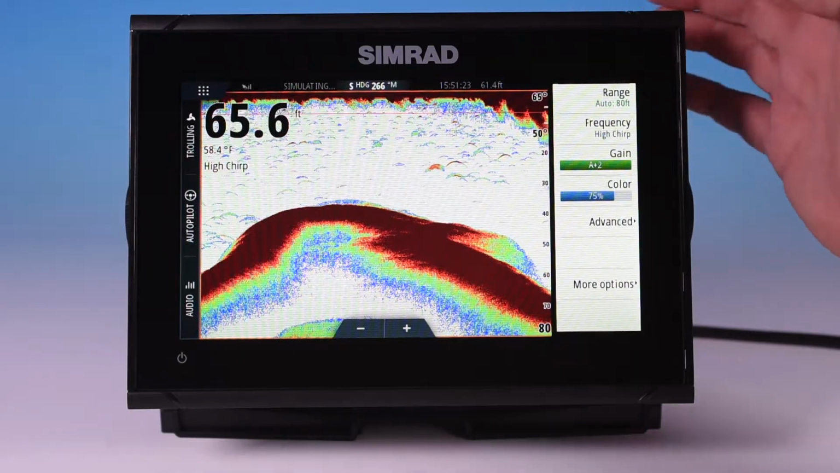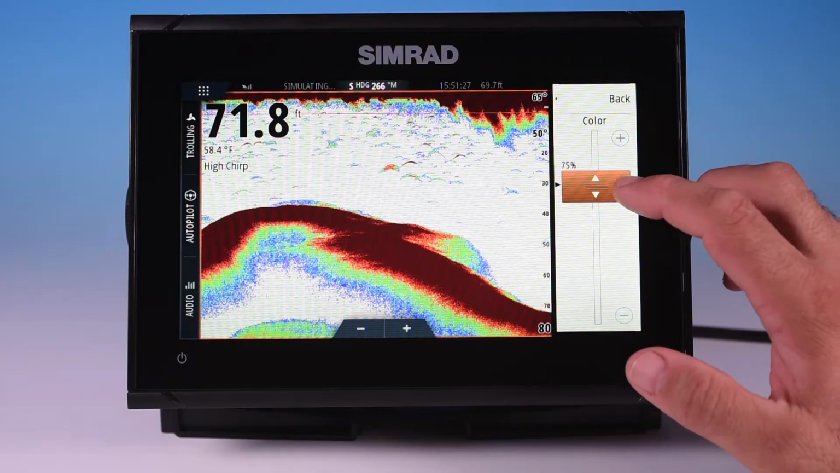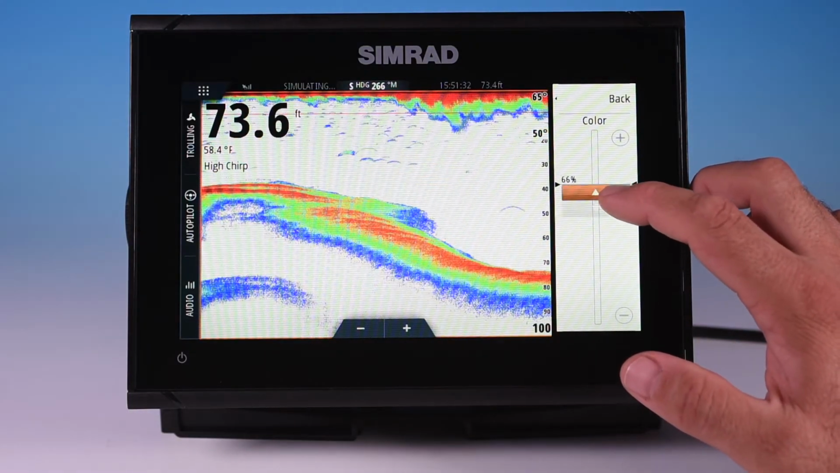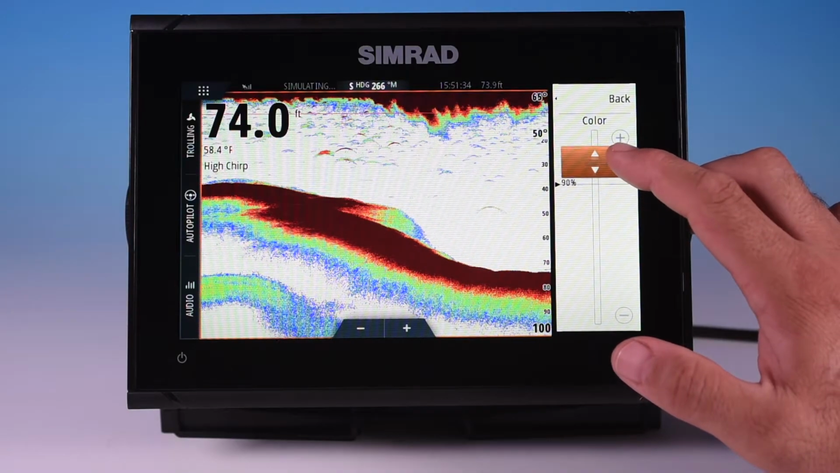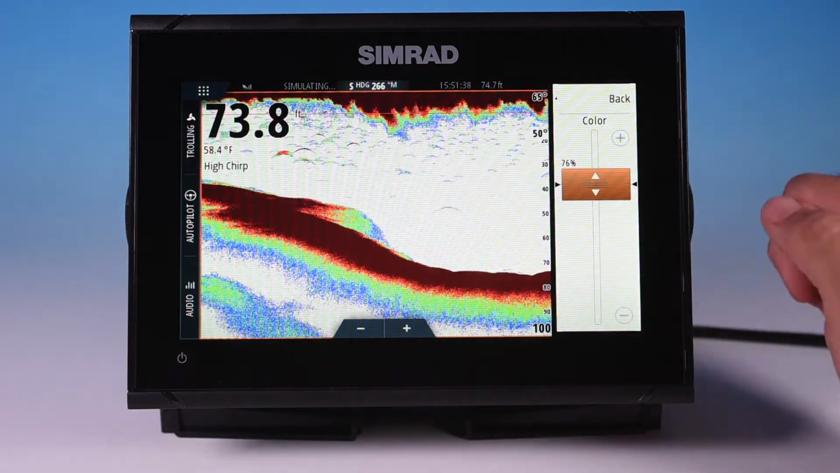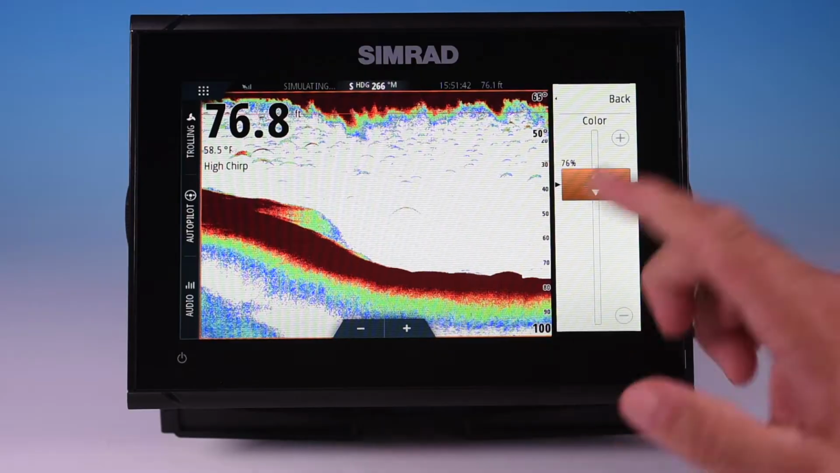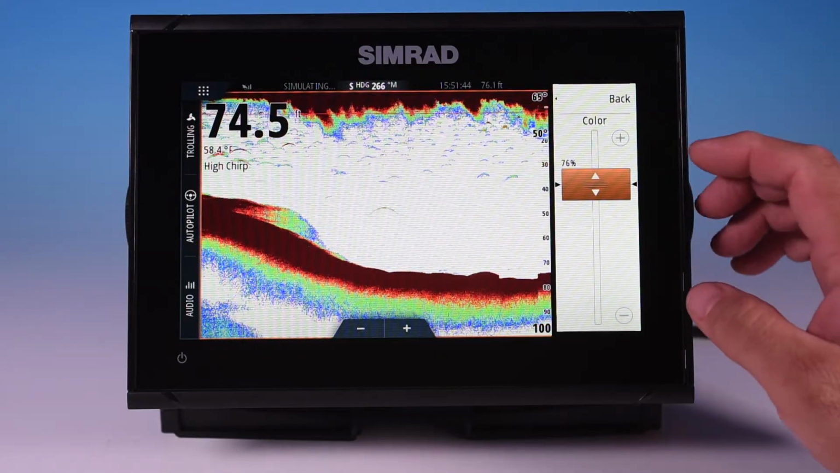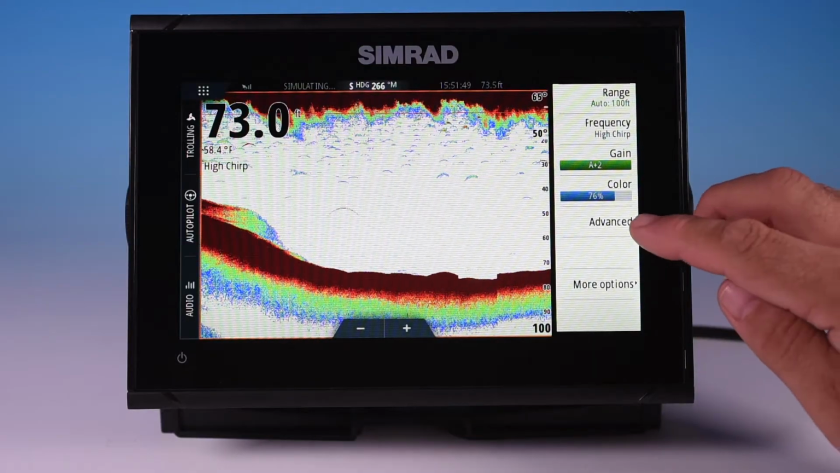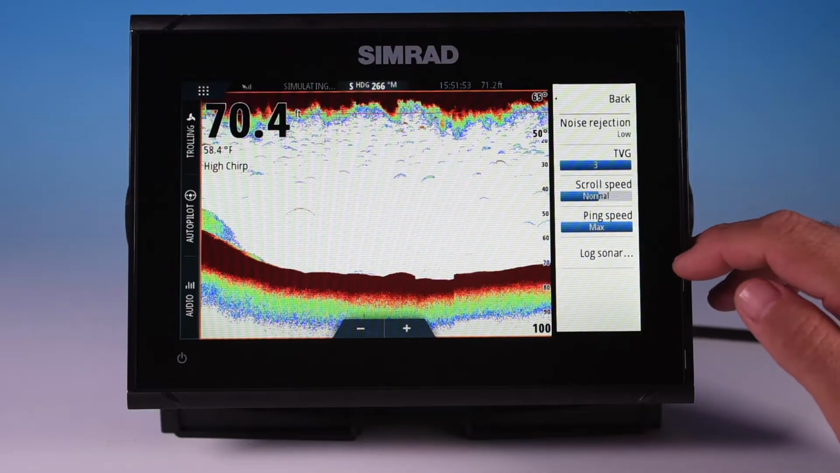All right, so if we go back, the next option is your color. Now your color, again, keep it in auto mode, but you can change your coloration, change the sensitivity. Color, again, generally, if you leave it in the auto mode, it's going to give you your best representation most of the time. But that gives you the ability to play with that. Now, if we go down to the next, this is going to take us into some advanced features.